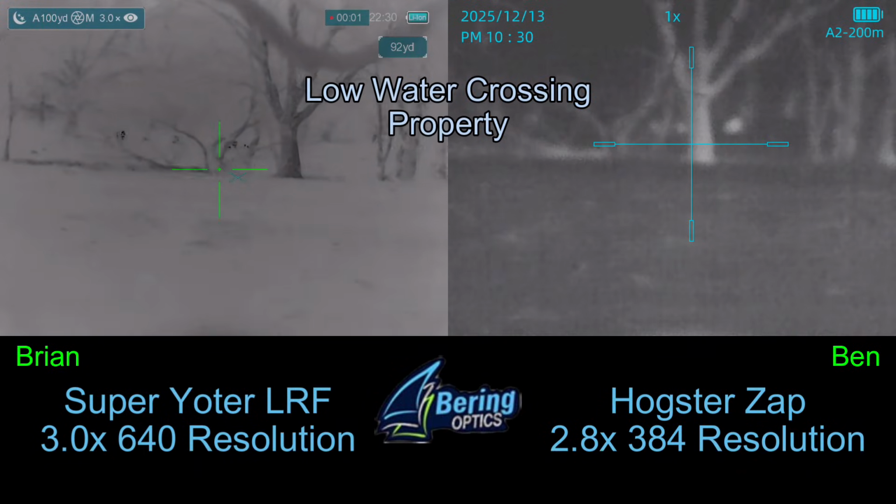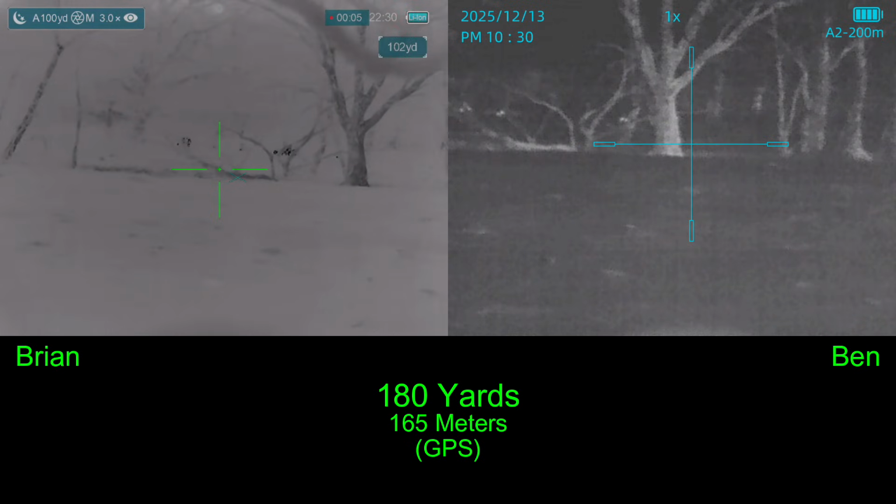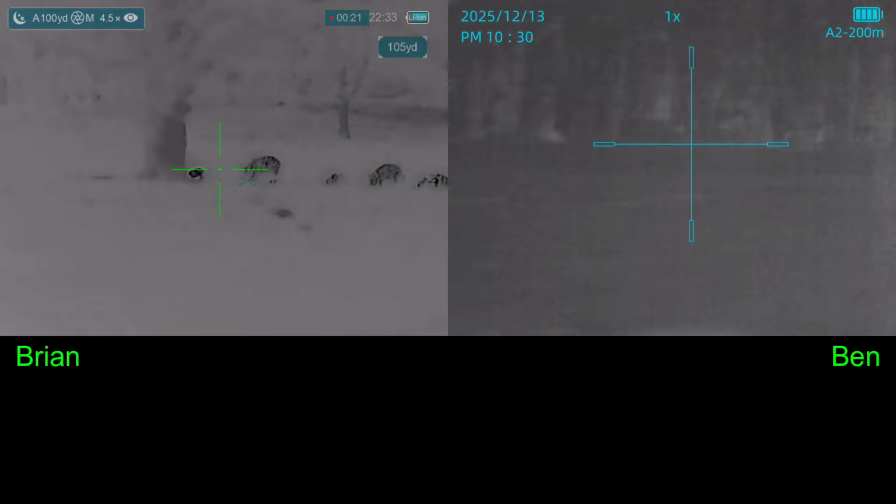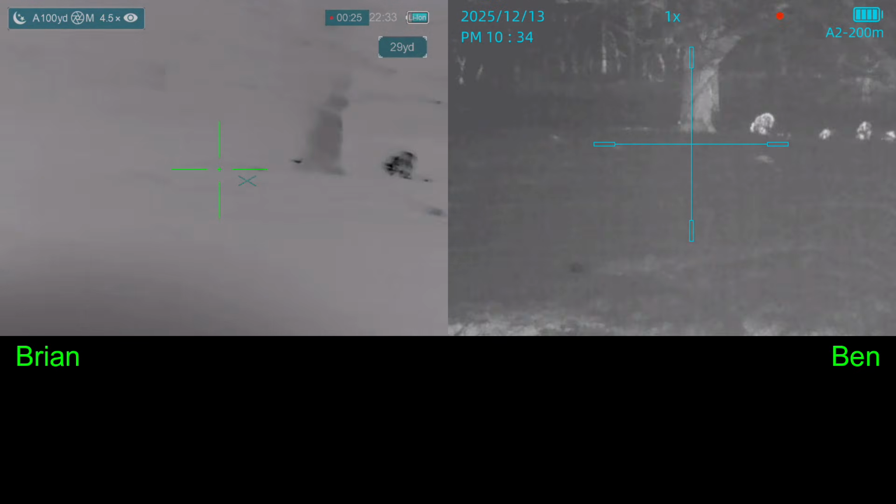And right on the property next door, this is a big sounder that I keep seeing on these two properties. They've been in several of the last videos. One behind the tree, and then the others are gonna. And here we moved up.